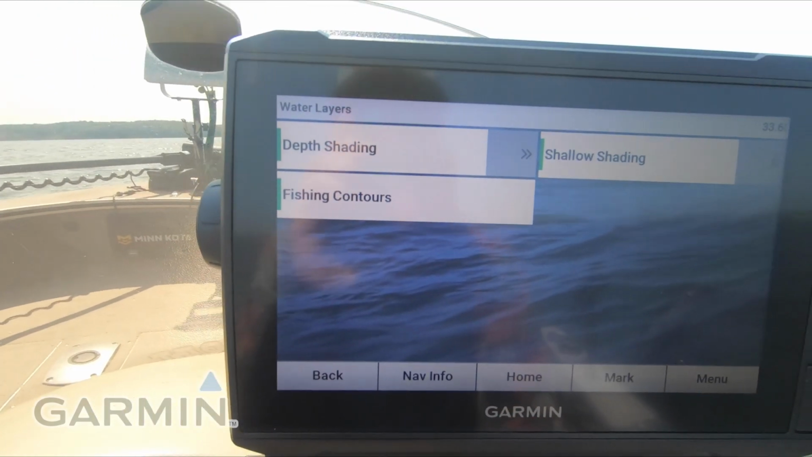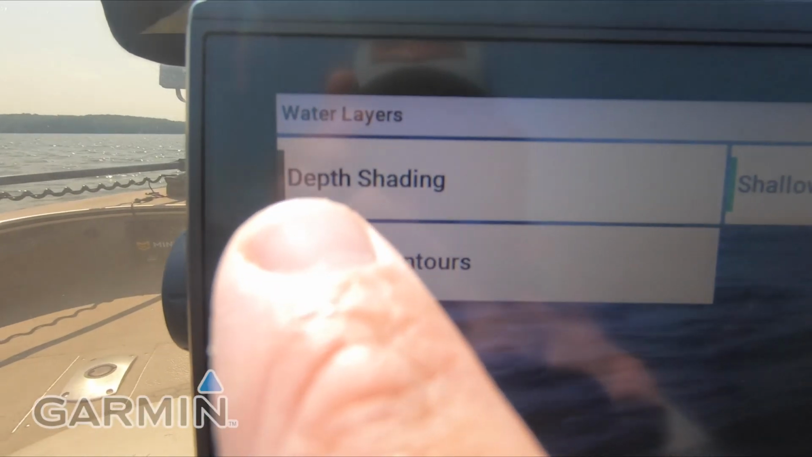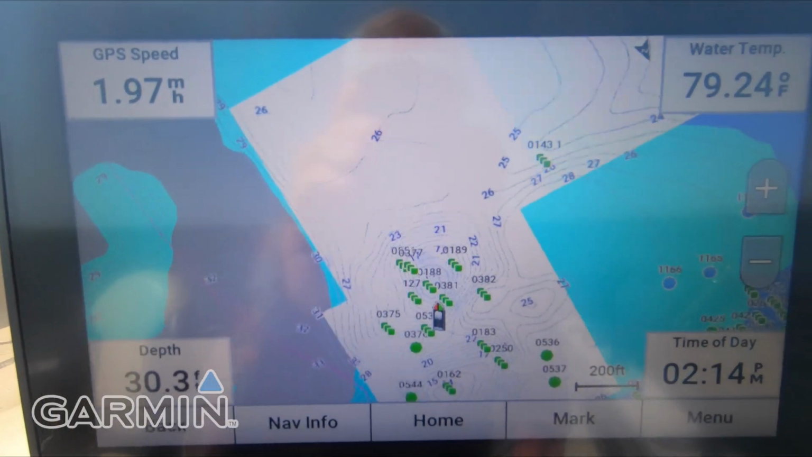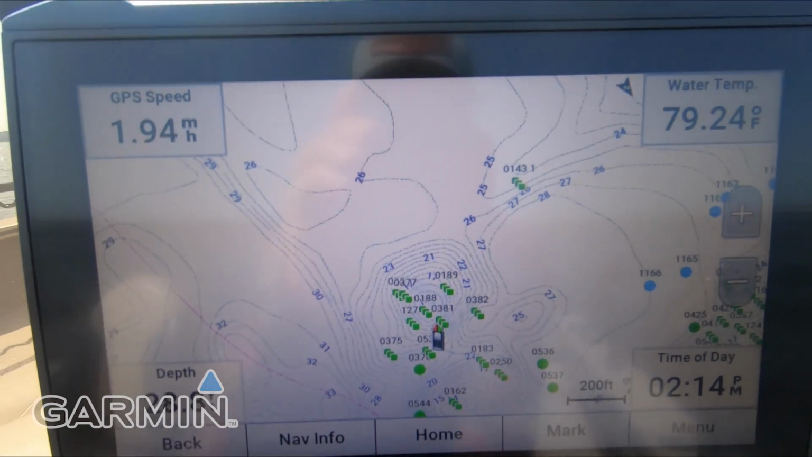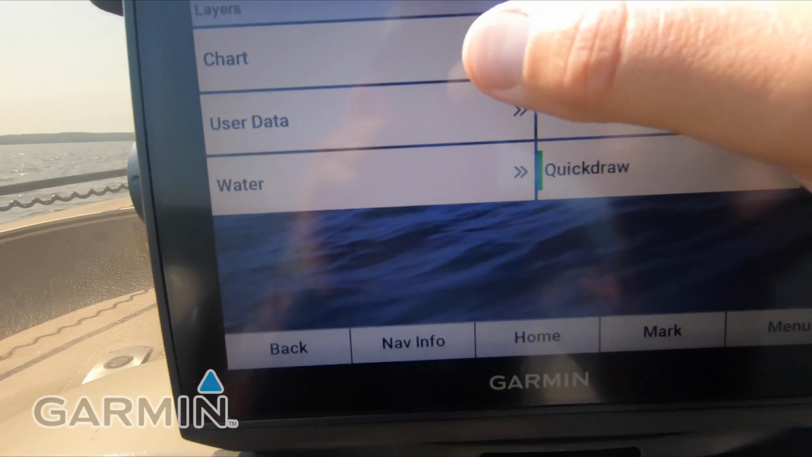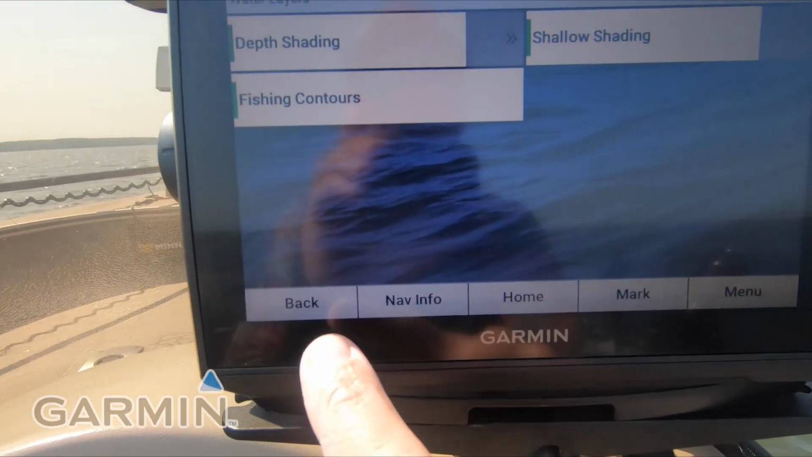You don't always have to have them on. If we turn that off and make sure that that's grayed out, then if we go back to the fishing chart, it's just going to be a blank screen. So you're just going to have your base map there with your contours, but then we'll go back, layers, water, the depth shading, we'll turn it back on.